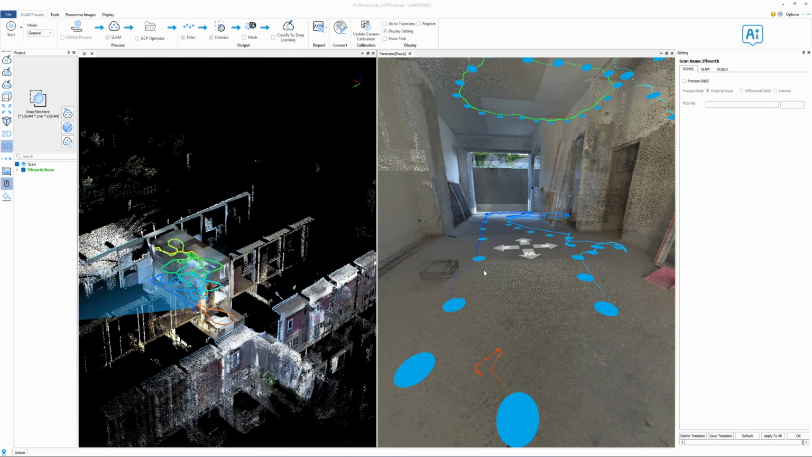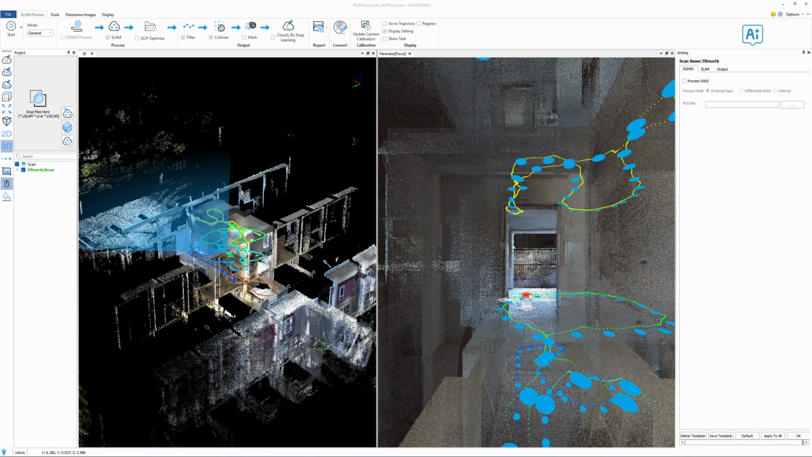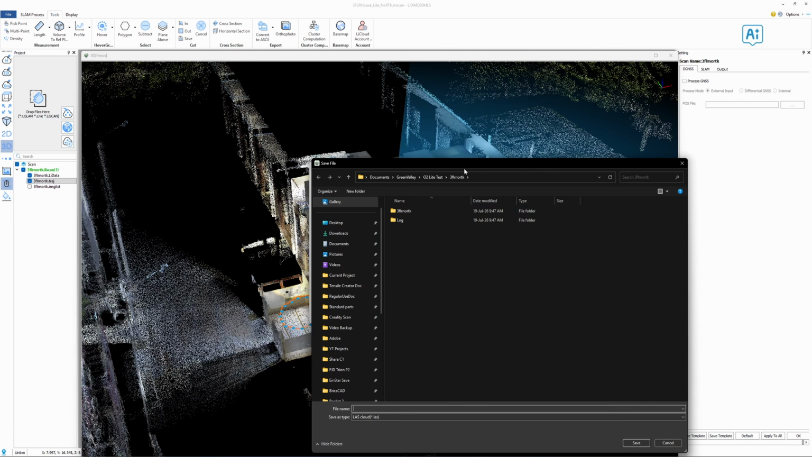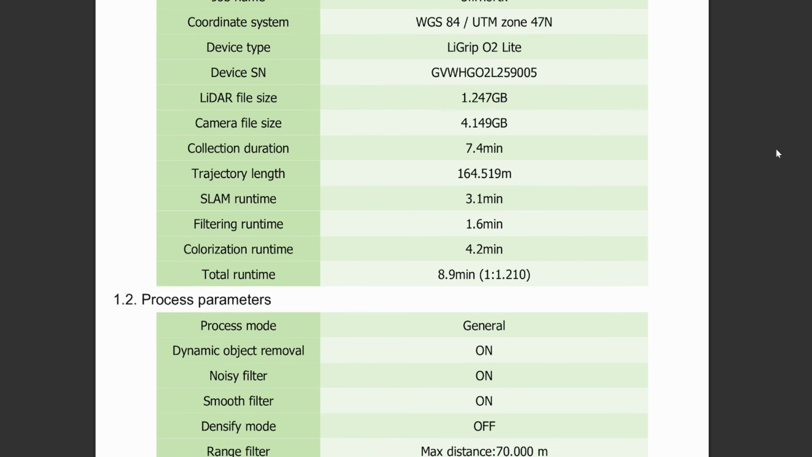There's nothing more to adjust here. I prefer working with point clouds in Cloud Compare. In the Tool tab, I use the Export command. I always export in LAS file format. The software also generates an accuracy report.